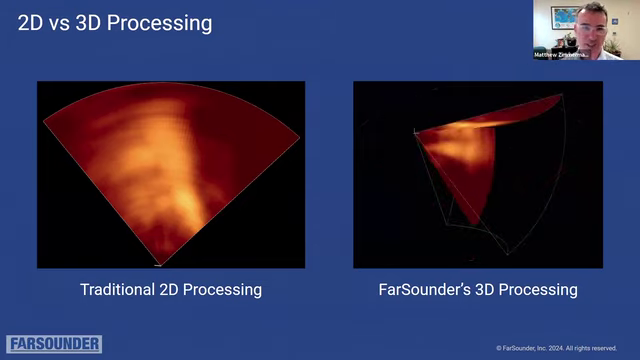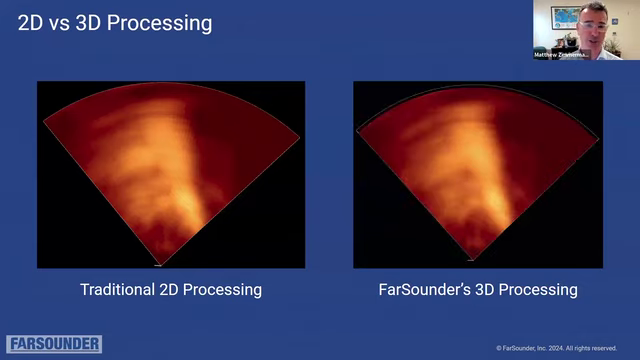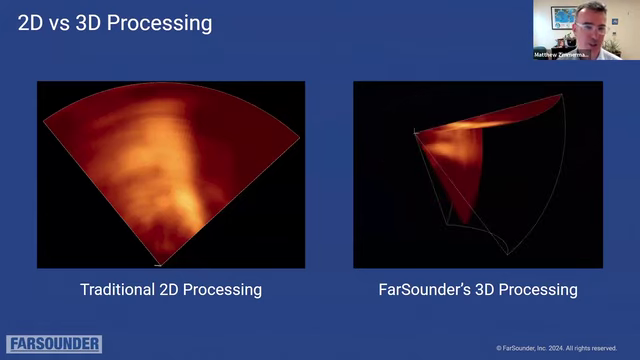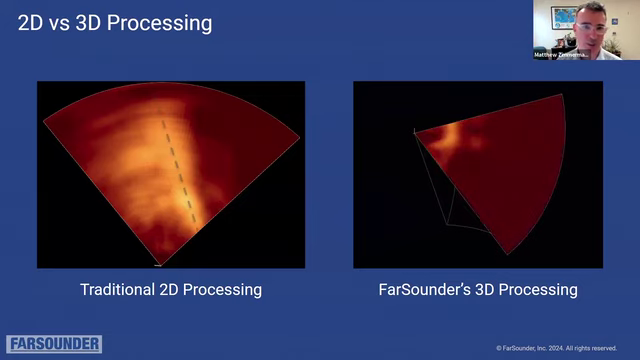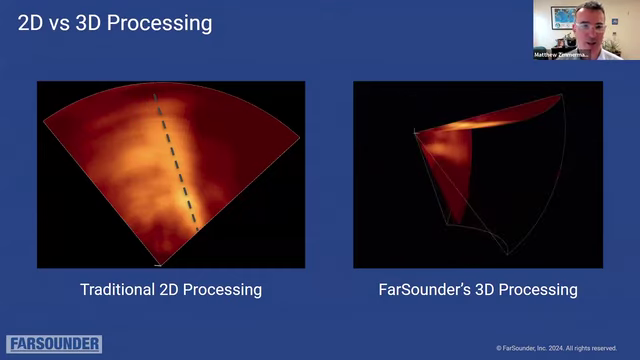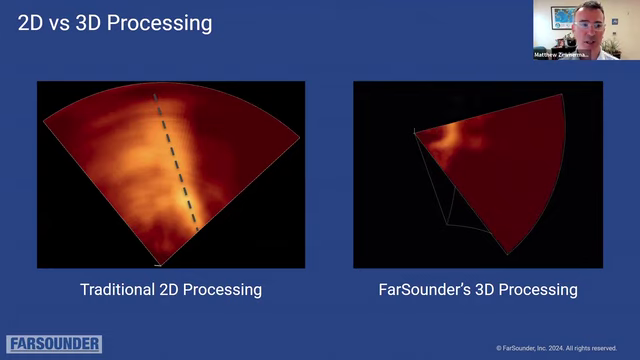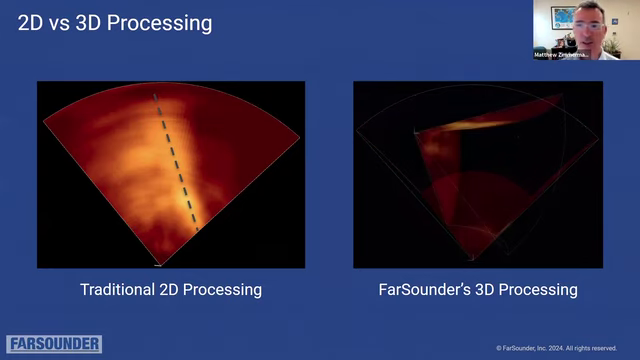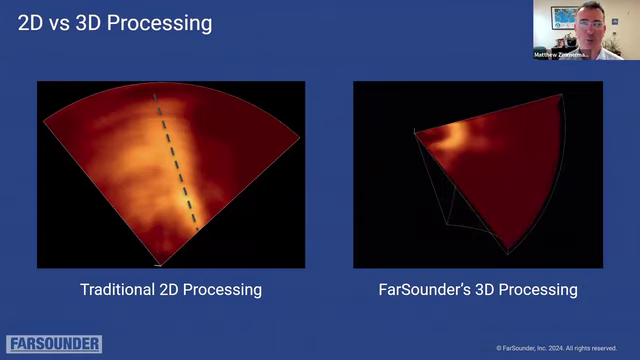And we processed a single ping on the left side with traditional 2D processing. So essentially beamforming, horizontal angle versus time, so essentially range, with color mapped to signal strength. And we can see that there's a bright feature right along that white dotted line, and that's where the pier wall was. And clearly there's bright reflections. But if you notice off to the left of that line, there are a number of other bright reflections. And what is that?